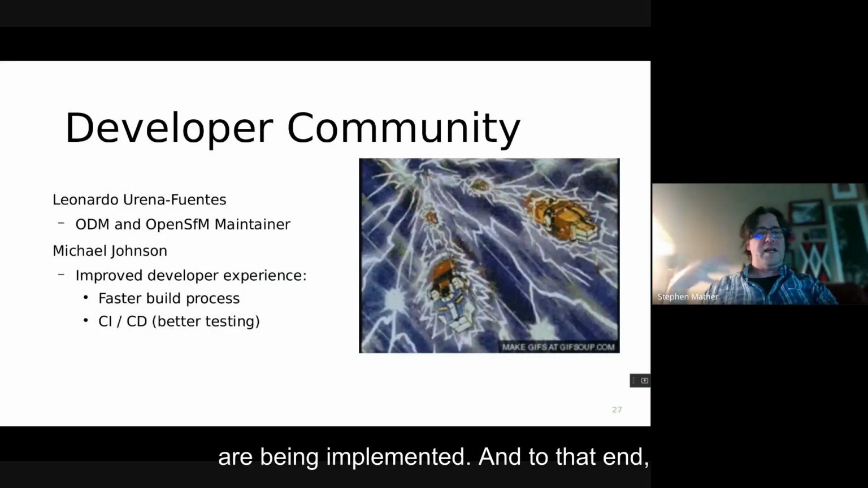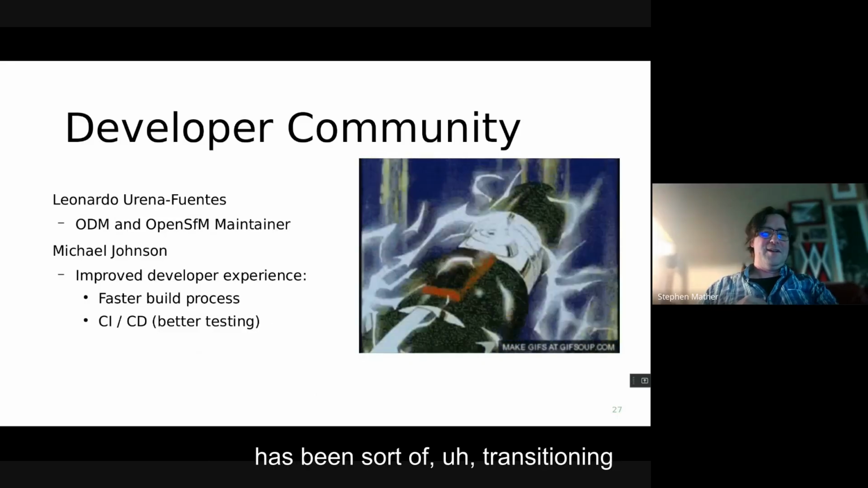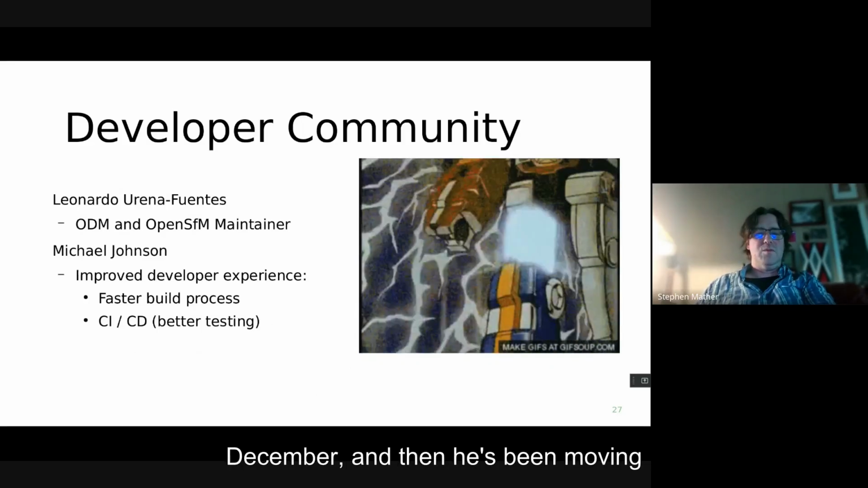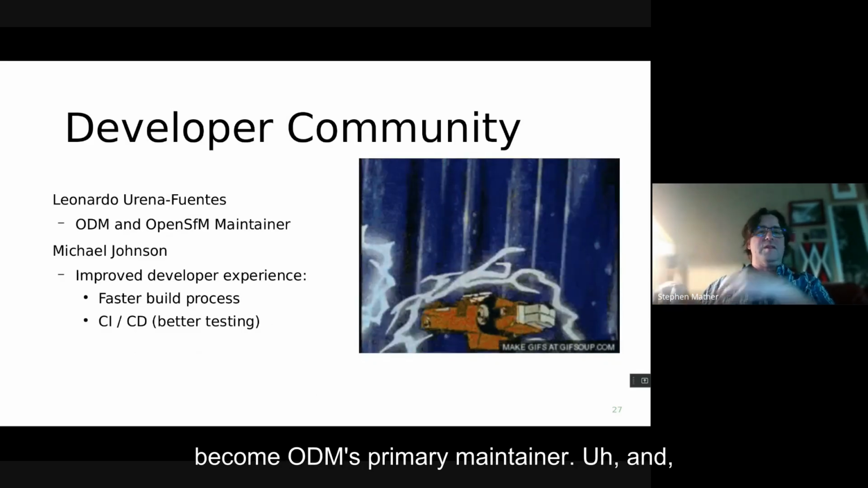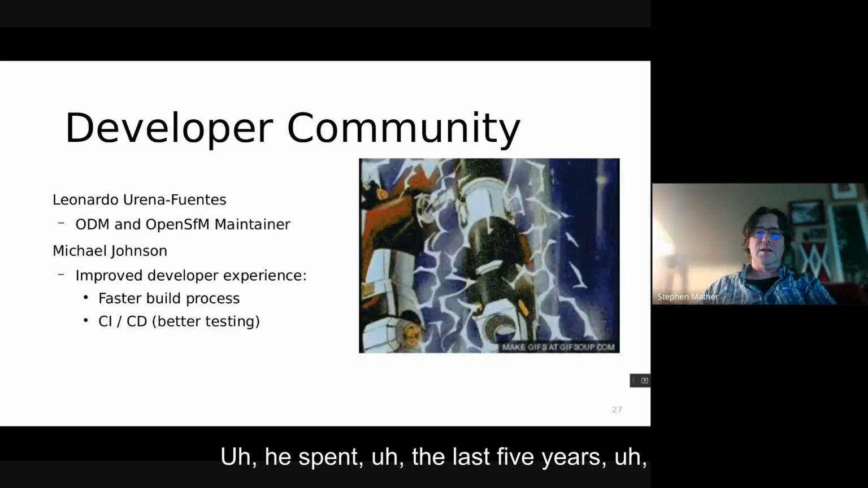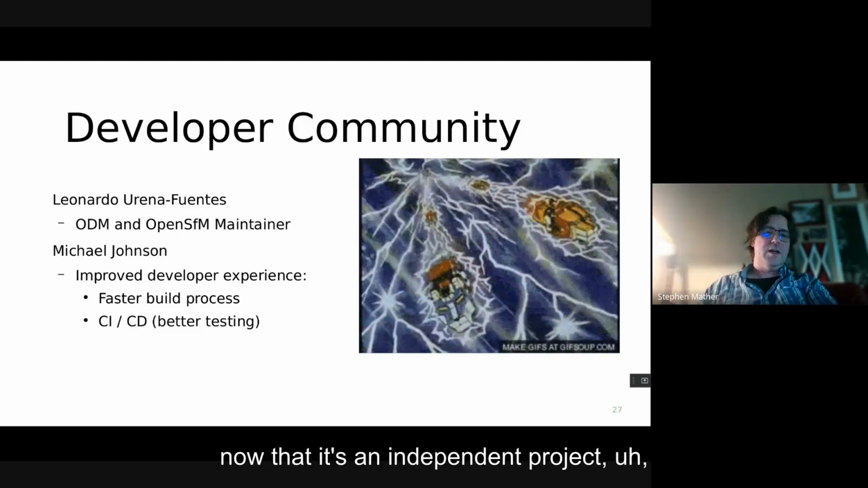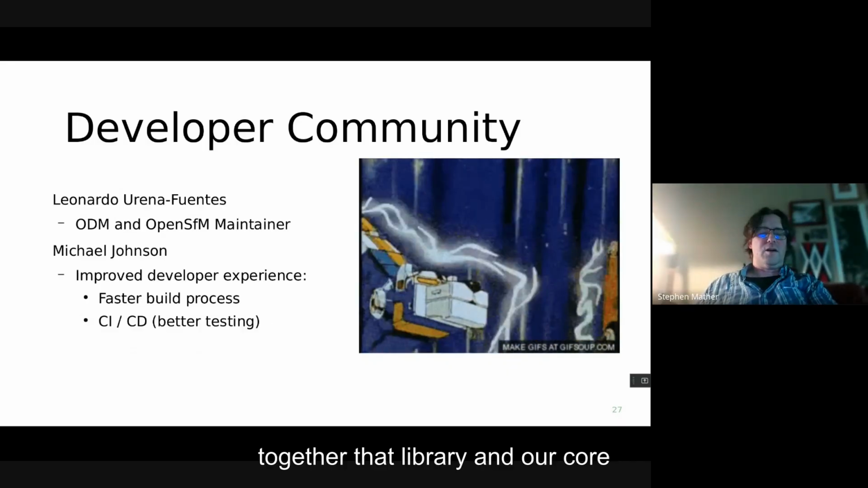And to that end, Leonardo Orenia Fuentes, who also has been transitioning between different projects. He finished up at Meta, I think, in November or December, and then he's been moving countries and ramping up to become ODM's primary maintainer and an OpenSFM primary maintainer. He spent the last 5 years handling OpenSFM from within Meta, and now that it's an independent project, he'll be our glue tying together that library and our core product.